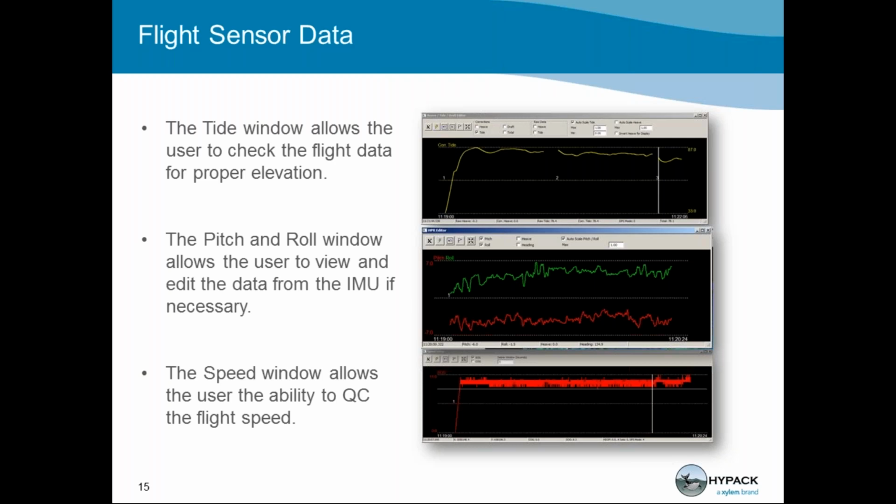So we have a few windows that will help you work and clean your flight sensor data if you need that. Our tide window allows the user to look at your flight data so you can see if you have any elevation spikes. That's the top window on your screen. And if you see any elevation spikes, you can simply edit them out. In the middle window, we're showing you the pitch and roll window, which allows you to look at data from your IMU and edit out any spikes if necessary. And the third window is a speed window. So again, you can QC any flight speed spikes.